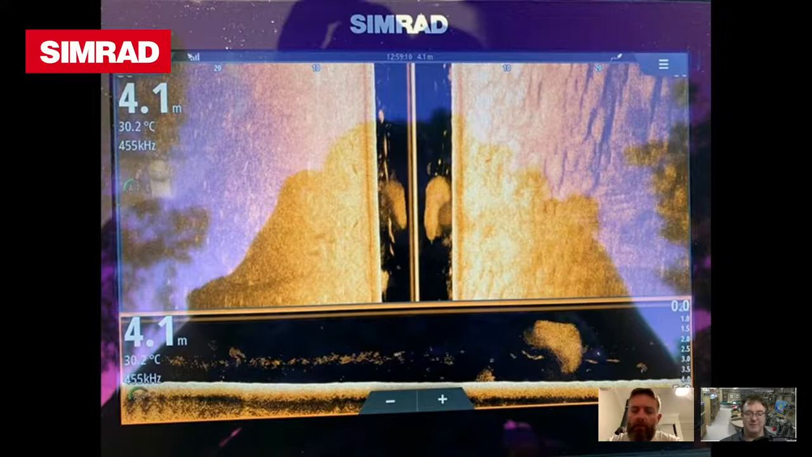Yep. Your transducer placement on any boat is absolutely critical. No matter what head unit you've got on your boat or brand, your transducer placement, that's the bunny ears of the television set. If that's not in a good spot, your unit's not going to work. You can have the most expensive unit on the planet, but if the transducer's not in the right spot and you're getting a little bit of air under it, a little bit of turbulence, it's not going to do its job. Yep, absolutely. Cool.